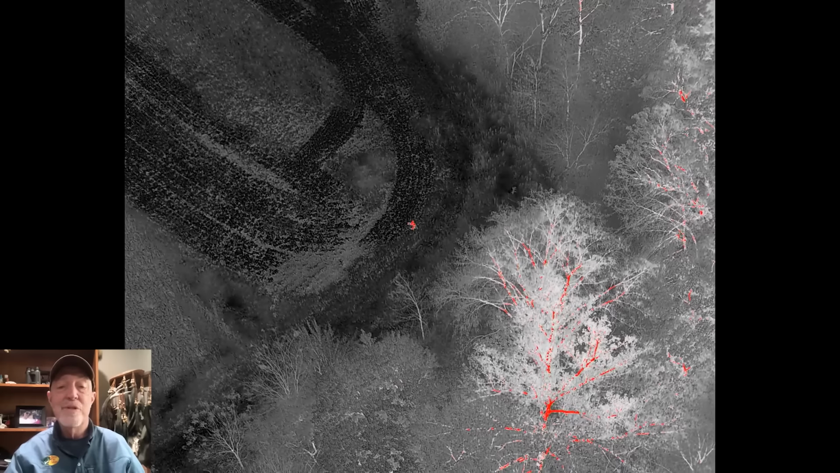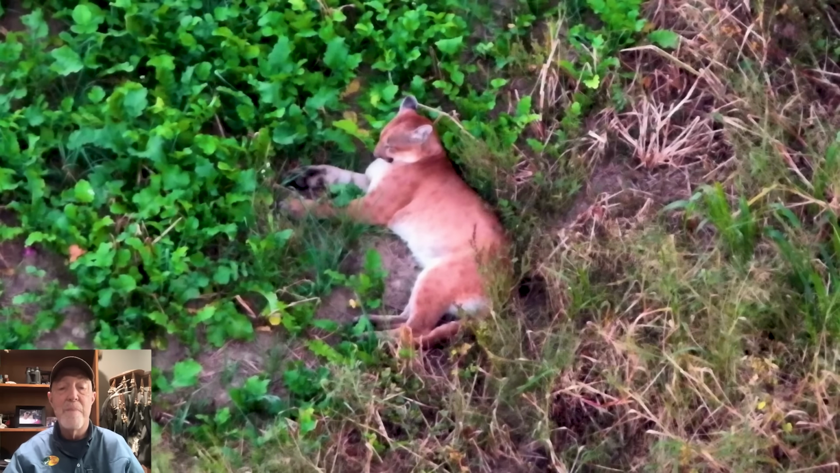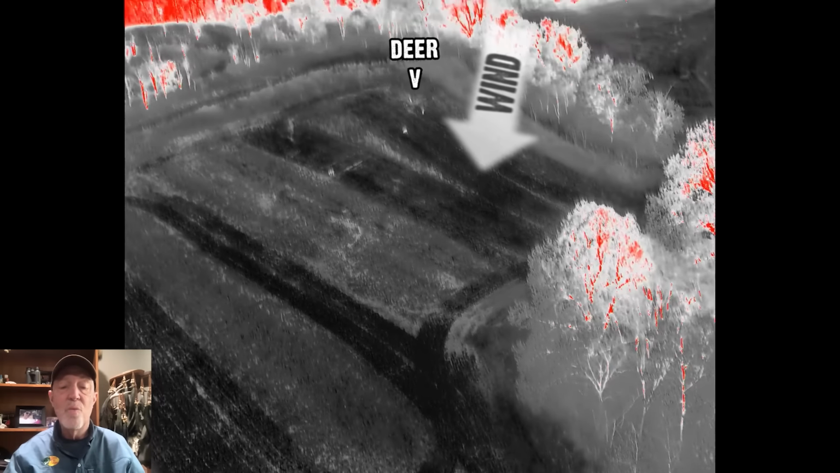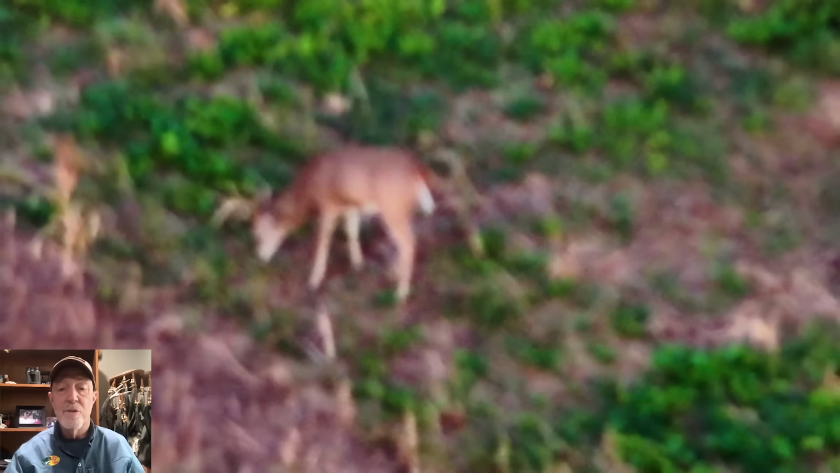So Jack's doing a deer survey, checking out, and man, he sees something that doesn't look like a deer. Clearly this is a mountain lion, cougar, whatever you want to call it. Clearly a mountain lion. And it's laying downwind. Wind that day was coming from the deer towards the cat, so they don't know it's there.